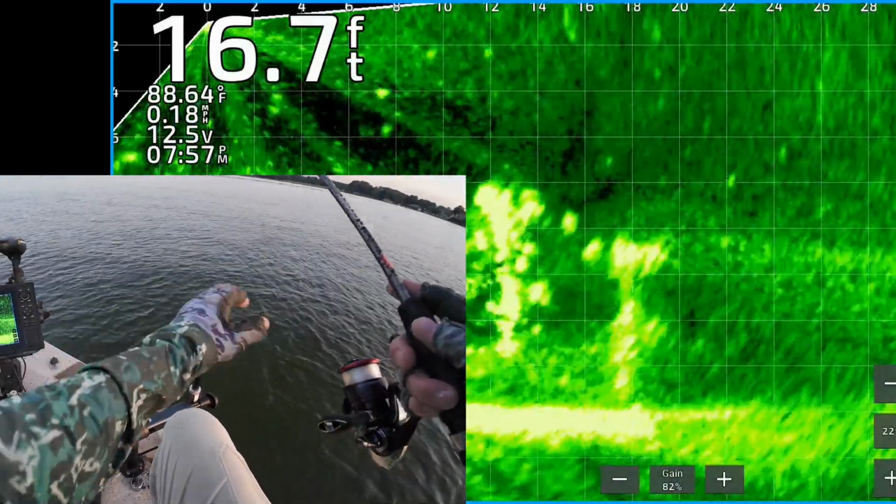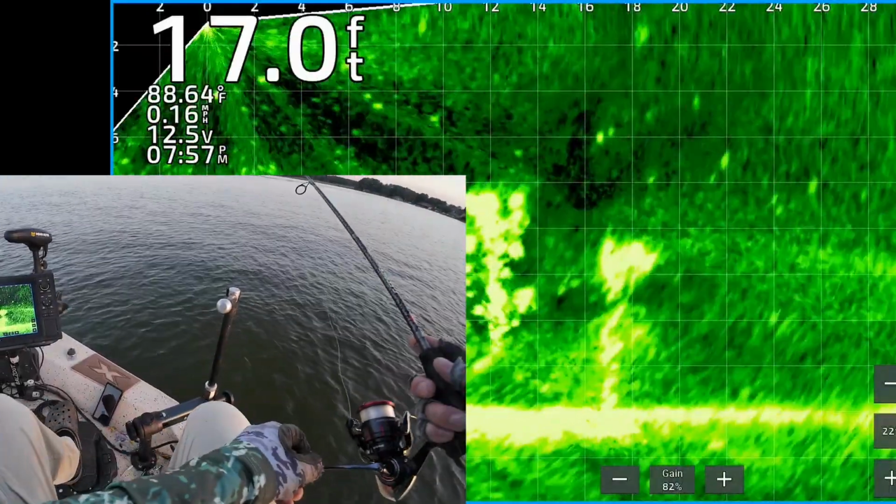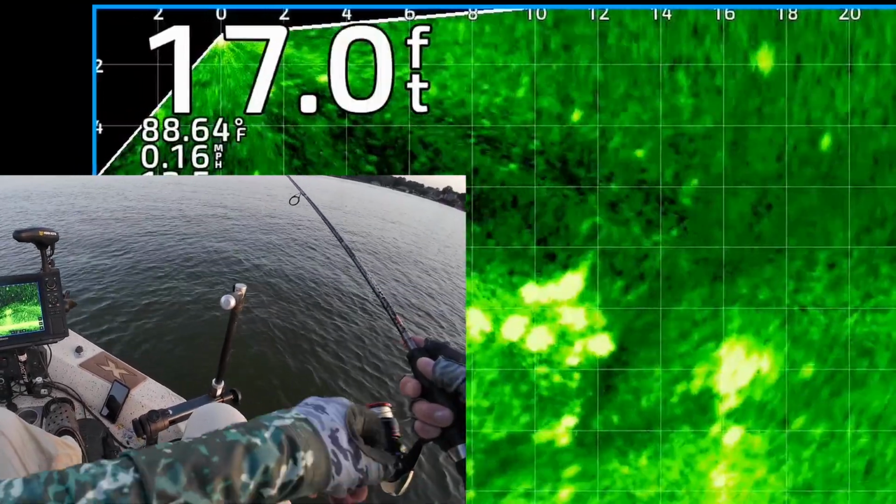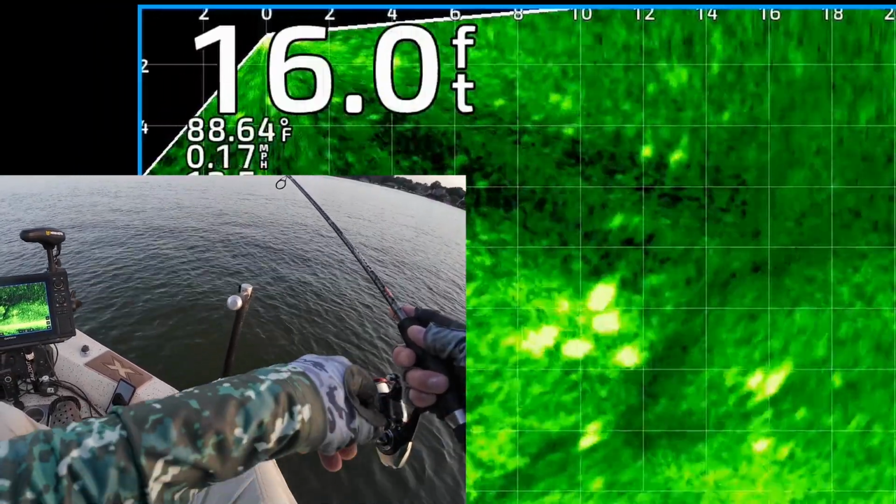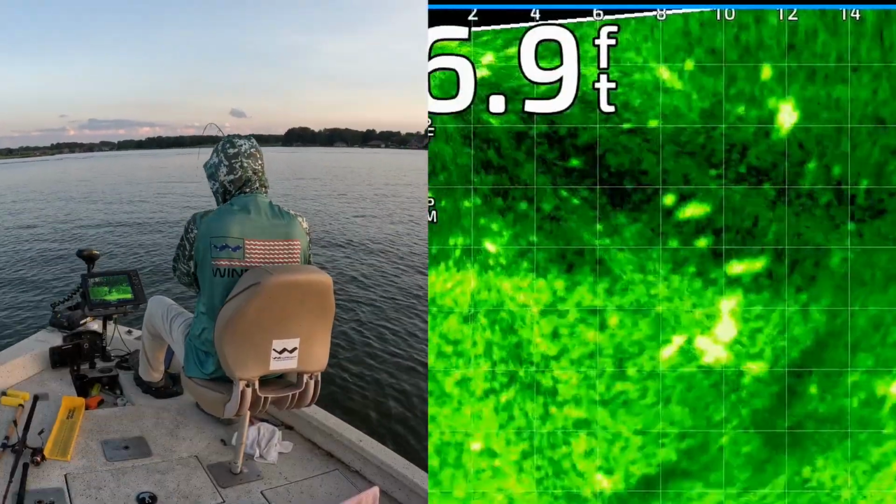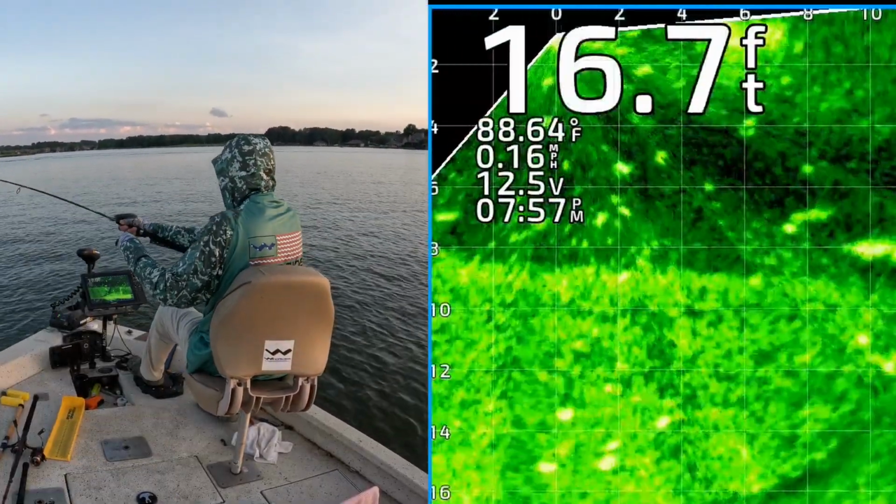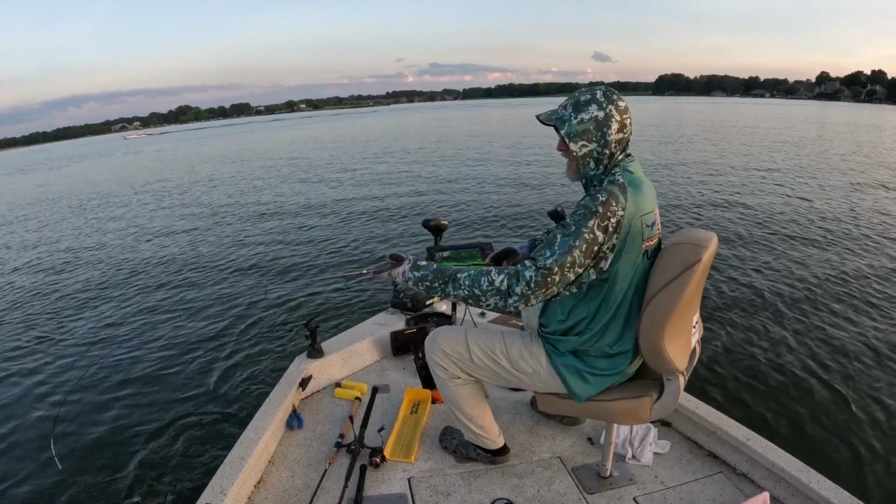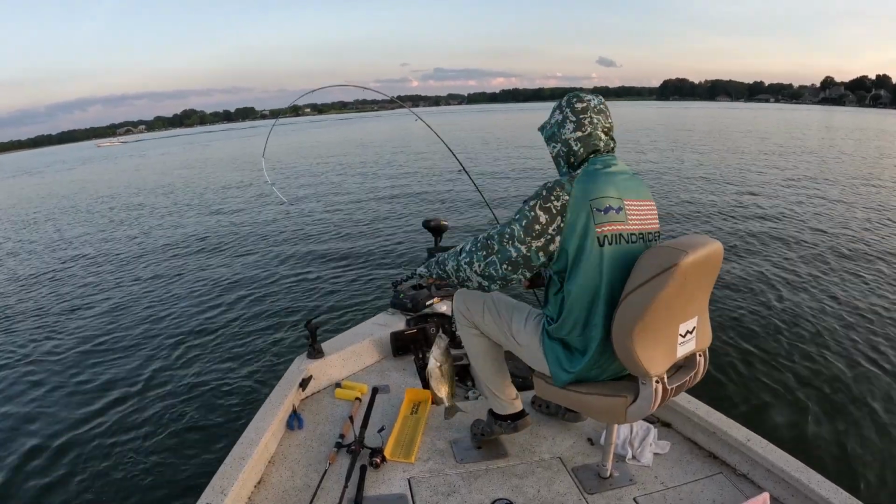Okay, I'm going to flip it back out there. These are artificial man-made brush piles, I believe. So I'm going over the one right there. One's chasing it right there. You can't see it. Got that one. It came up and nabbed it. Let me see it. Get up here, dude.